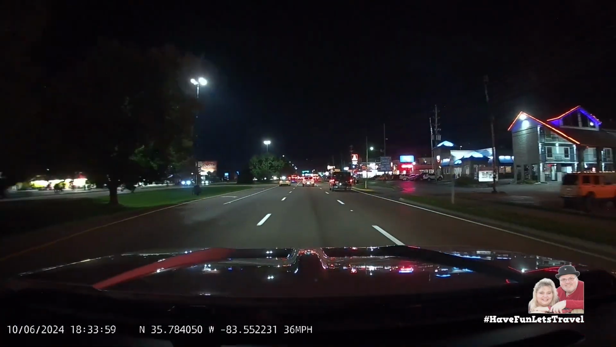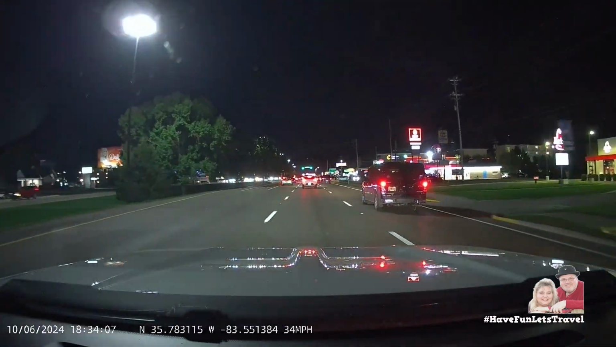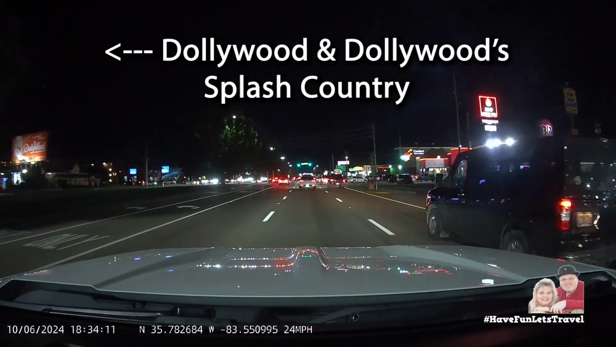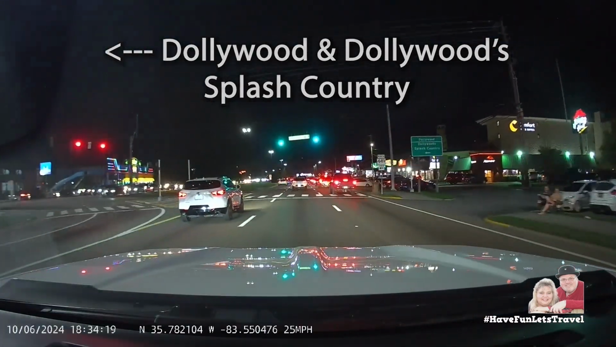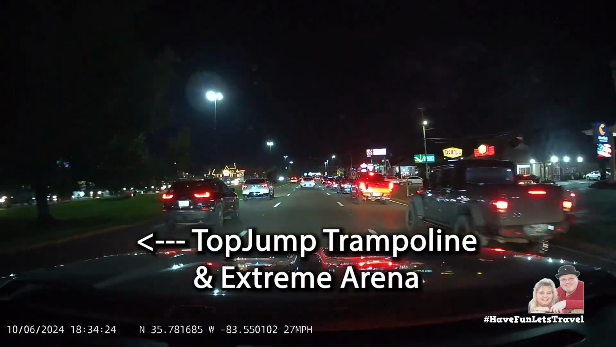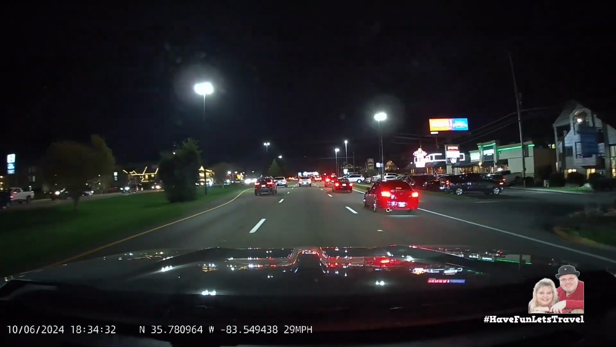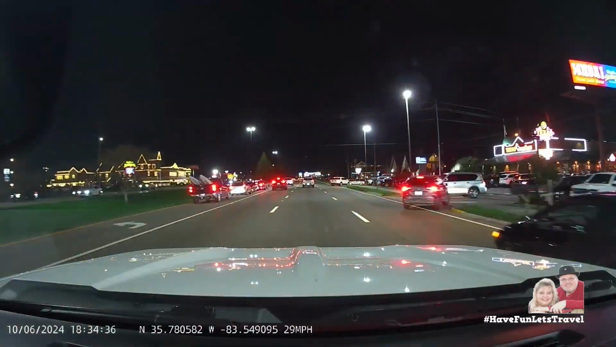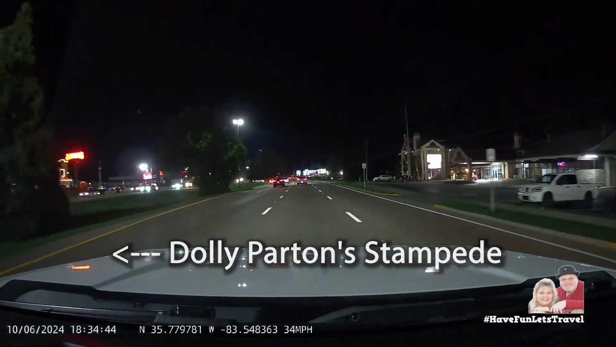I wish everyone could have seen Brenda's face light up when she saw the sign for Dollywood. She looked like a kid on Christmas morning. And just down the road, here's Dolly Parton Stampede.